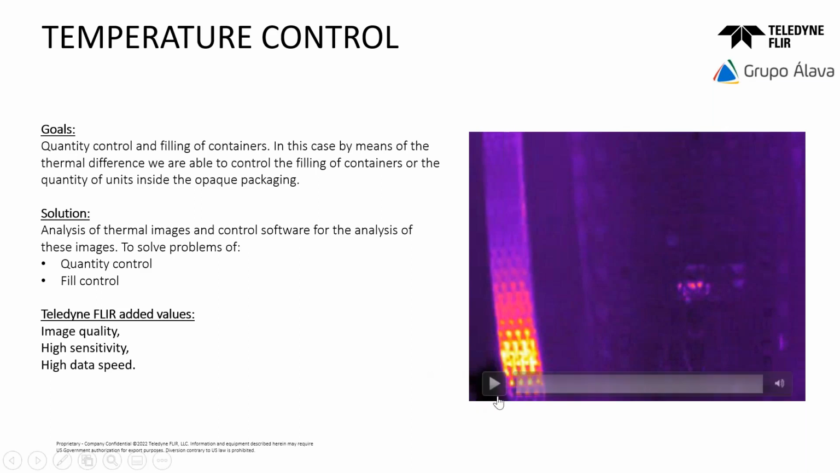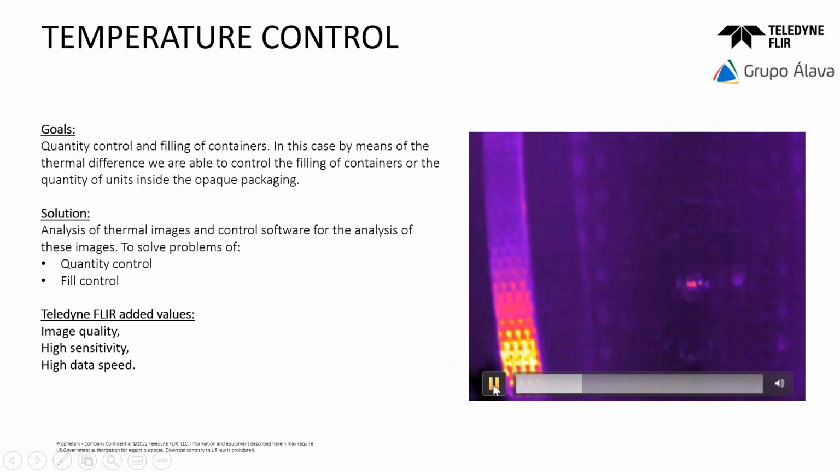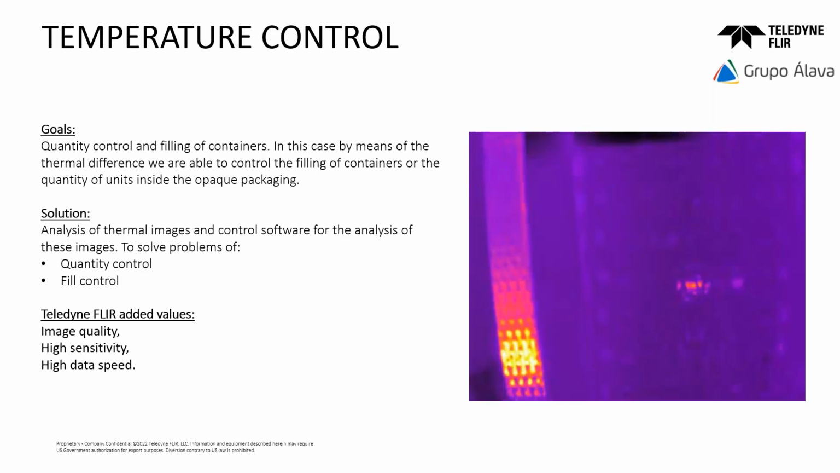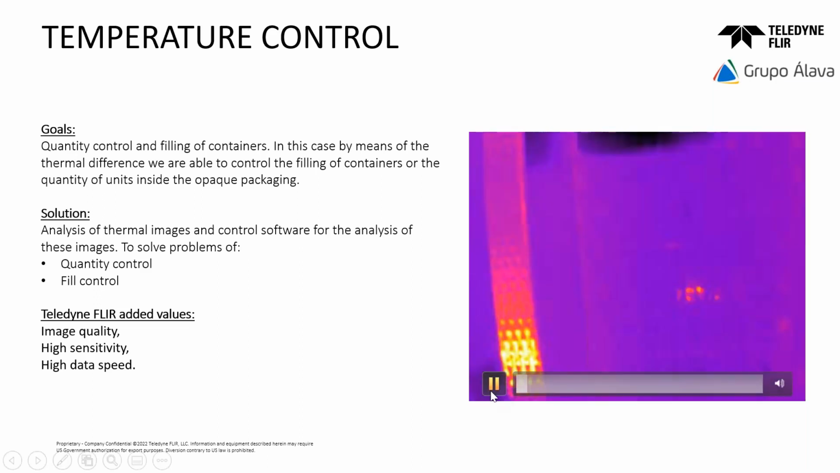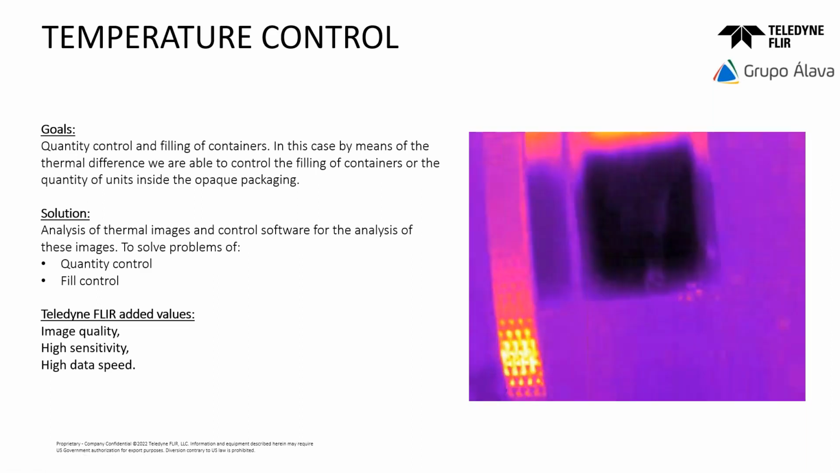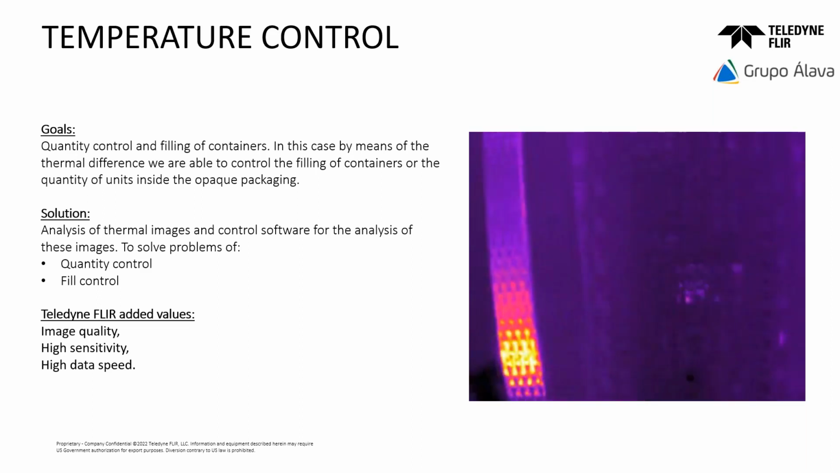Another feature to take into account is a good frame rate, because you need it to have the maximum quality in the captures, since you don't want blur in the capture. And in this case, this is all that we find to help our customer. Please, Antoine, next.